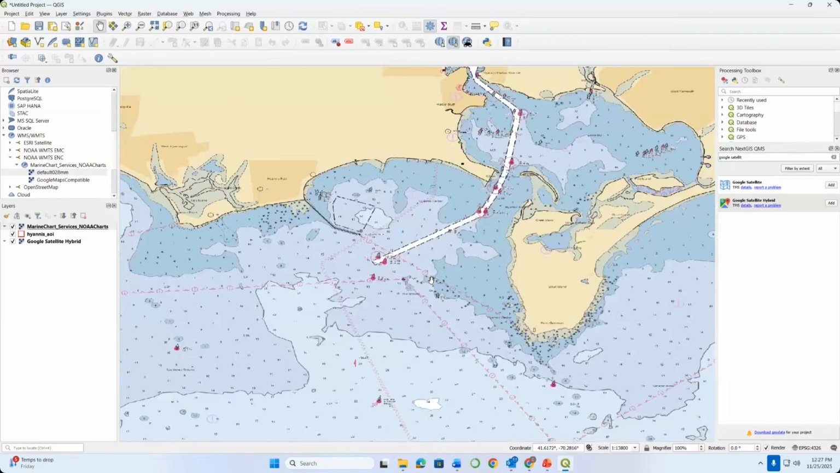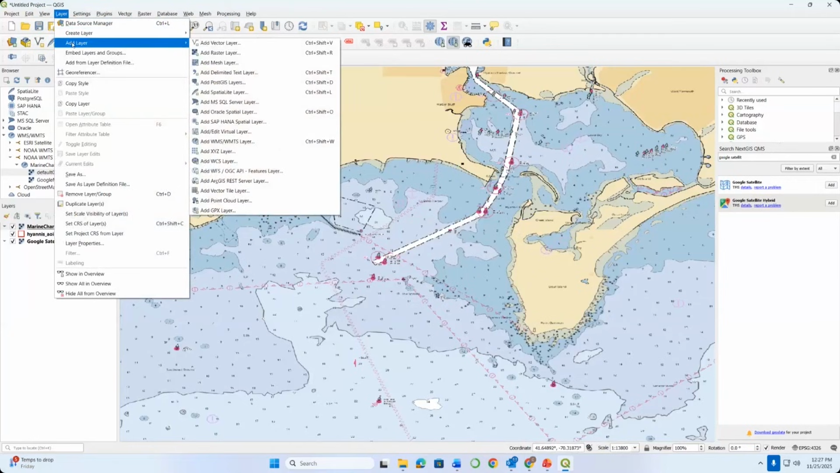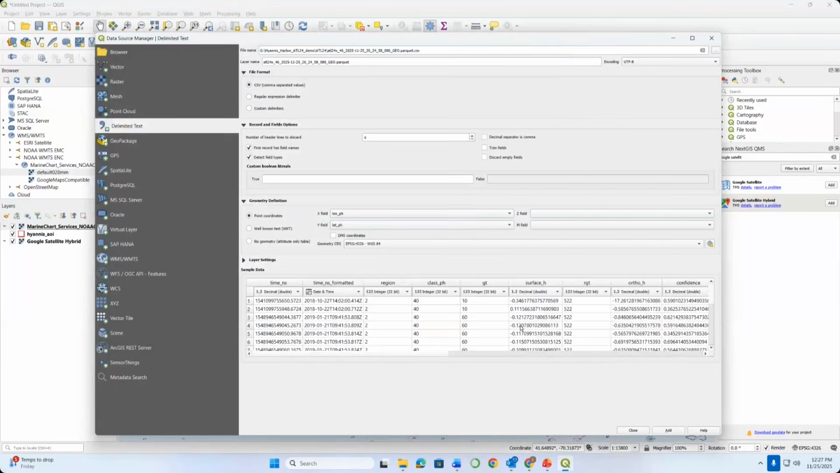At this point, since I just grabbed that ATL24 data layer, why don't I just go ahead and bring that into QGIS? So the way I'm going to do that is I'm going to click on Layer, and under Layer, I'm going to do Add Layer, and there should be one that's called Add Delimited Text Layer. So I'll click that. Now I want to just browse to find that file. So it's the file that I just created. I'm going to go to the ATL24 folder, select that CSV file, and say OK.